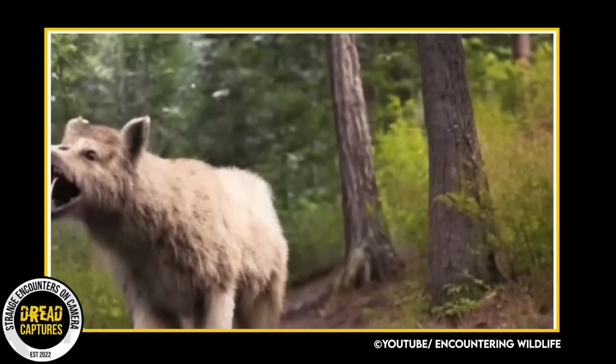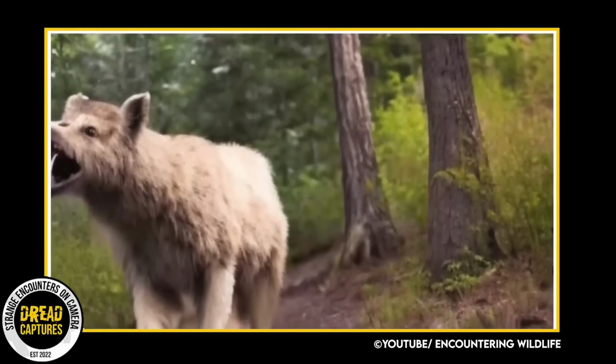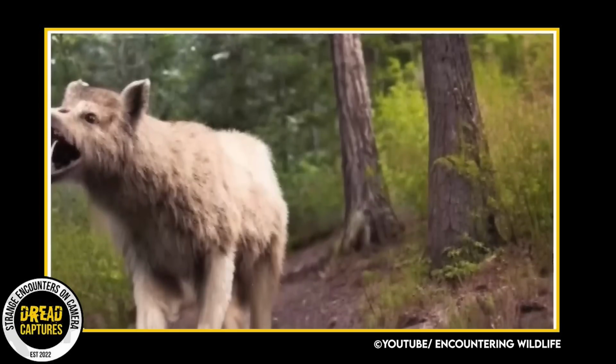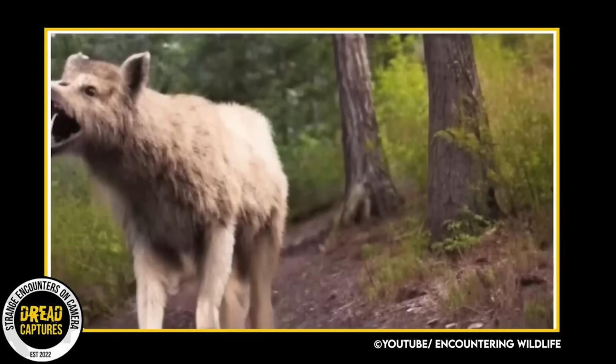A trail camera in an undisclosed location picked up movement from a very strange animal in the woods. Only one photo was taken and the creature's snout is missing from the picture, which might have been able to help us identify it.